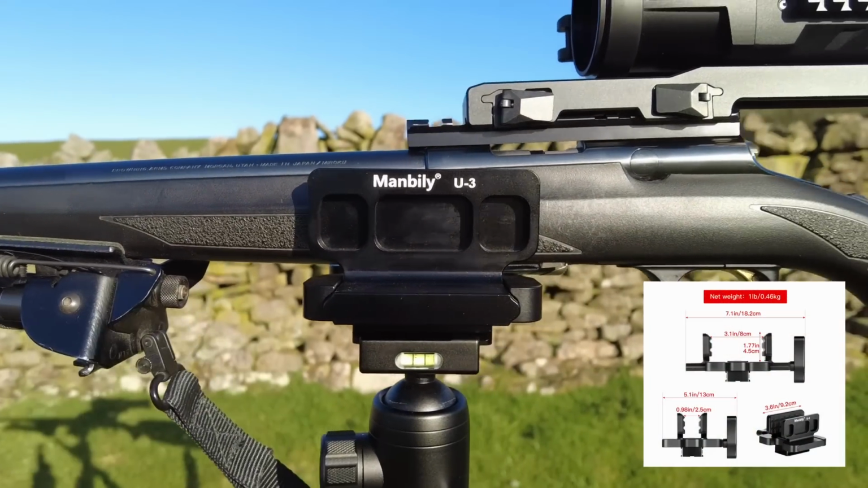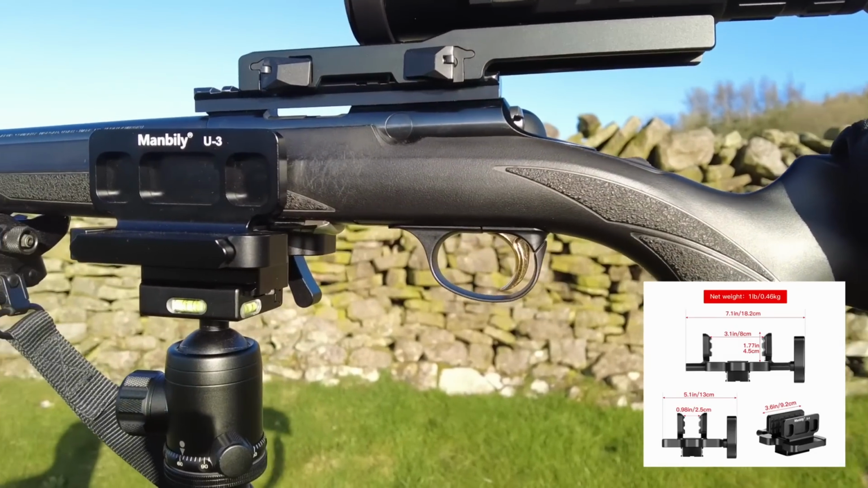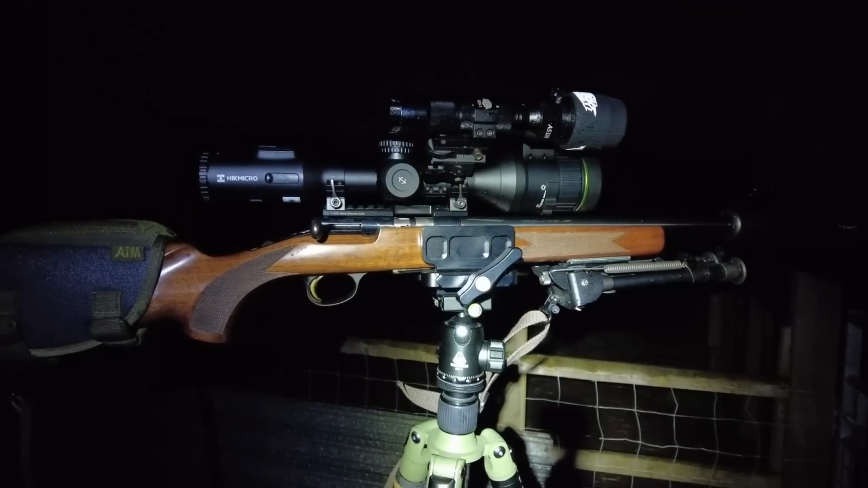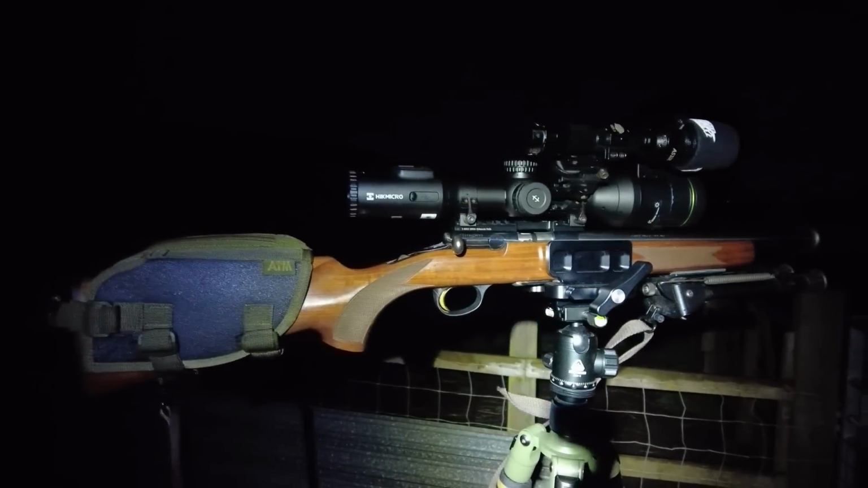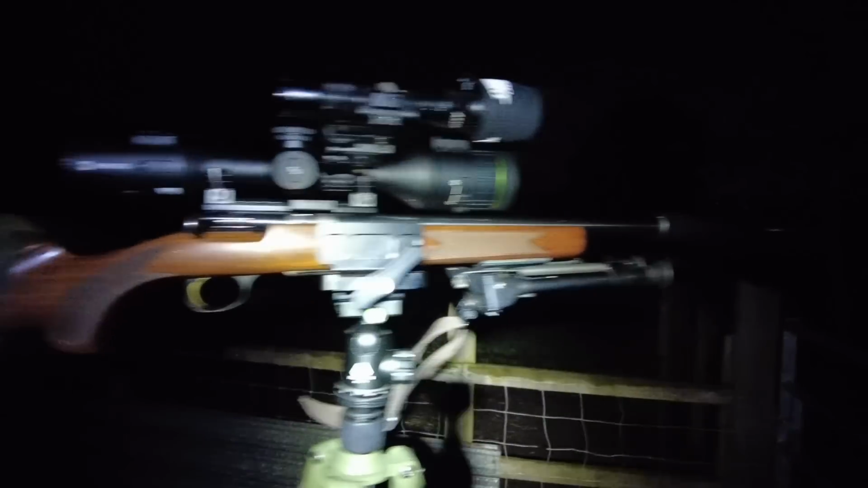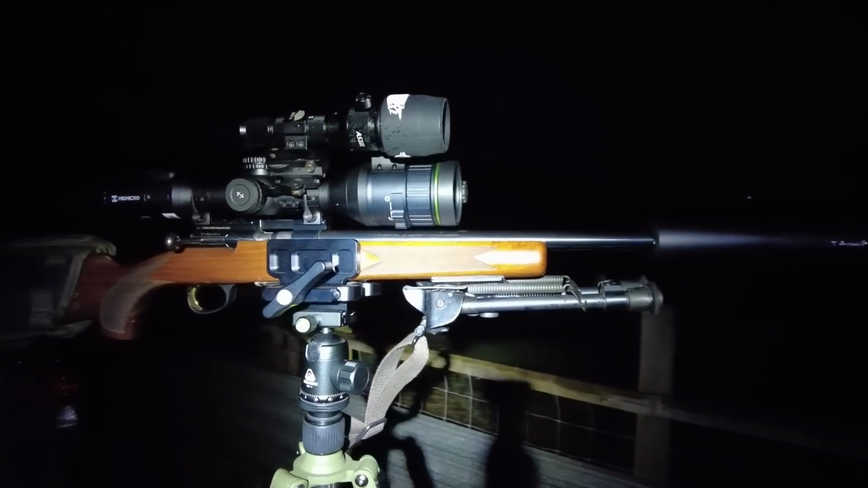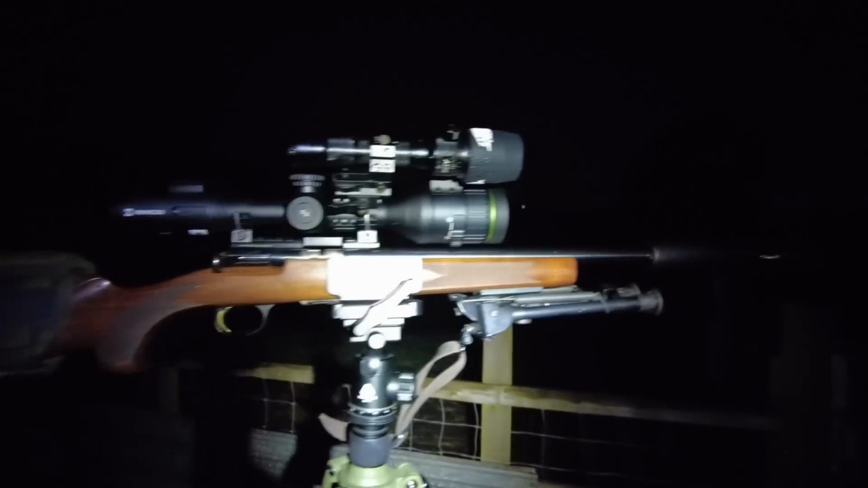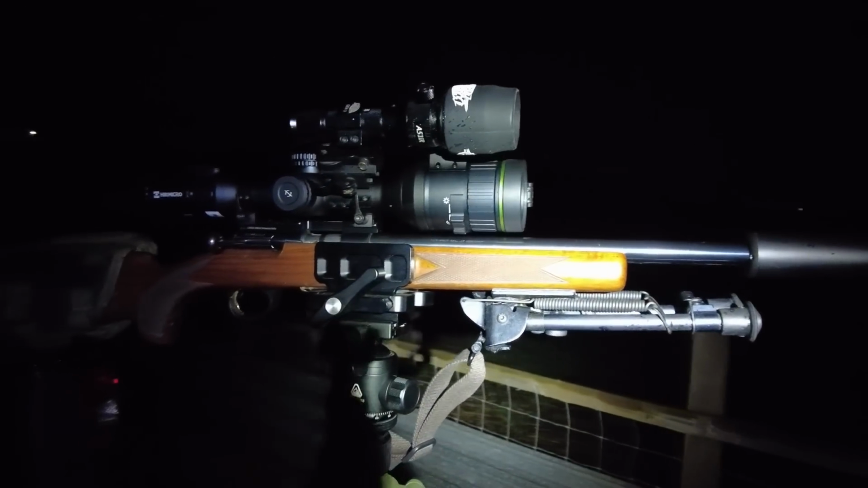I've put the dimensions of the mount on screen for you now, and you can always pause that and have a look at it at your leisure rather than me go through it. As you can see here from a previous night, I was using this on my Recon Tripod with my 17 HMR setup, and it performed okay. I didn't have any problems with it, but it's early days, and I'll be using it tonight on the same tripod but with my 243 setup. So let's crack on with tonight's foxing job and see what's about.